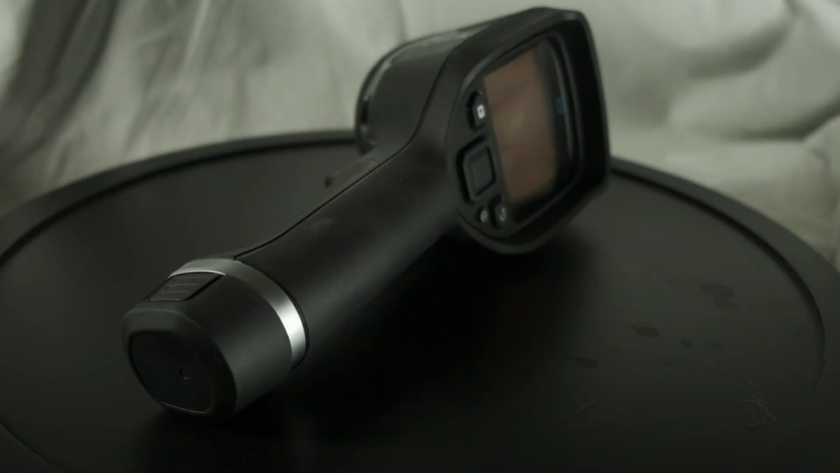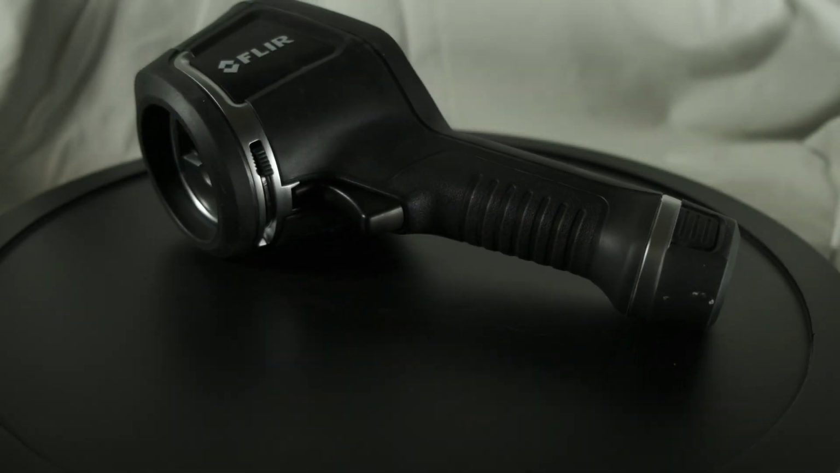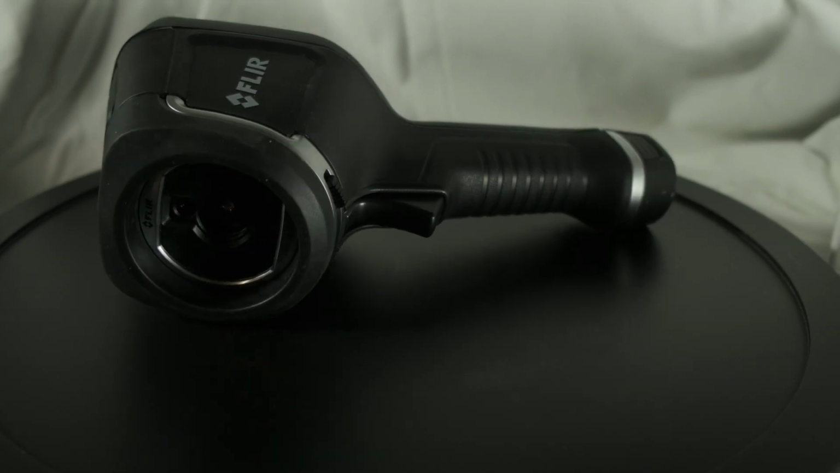But let's get down to business. My thermal imager of choice is the FLIR E8 XT. Just a heads up, it doesn't shoot video, but fear not, I'm here to make this experiment both entertaining and informative for you, the viewer.